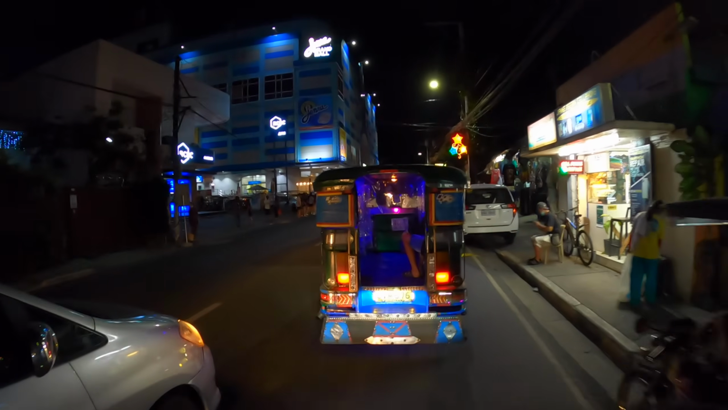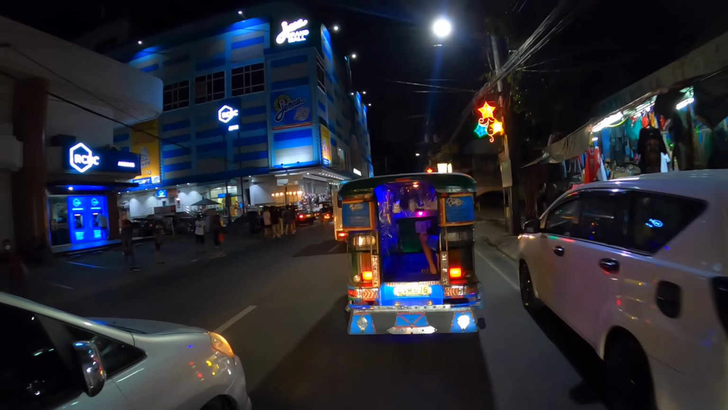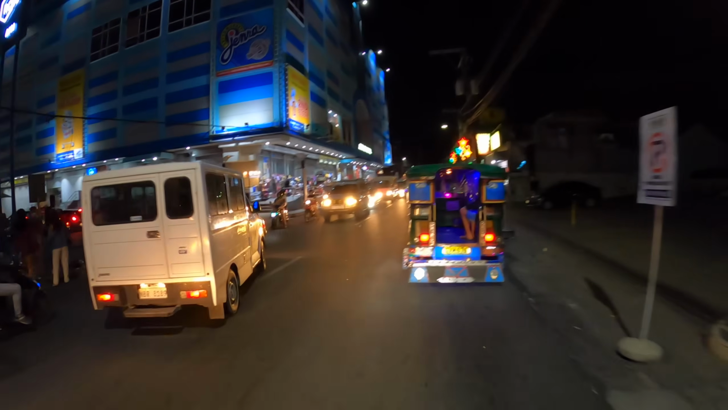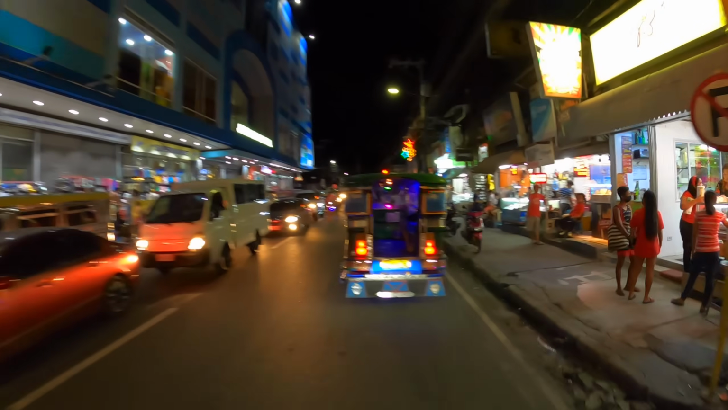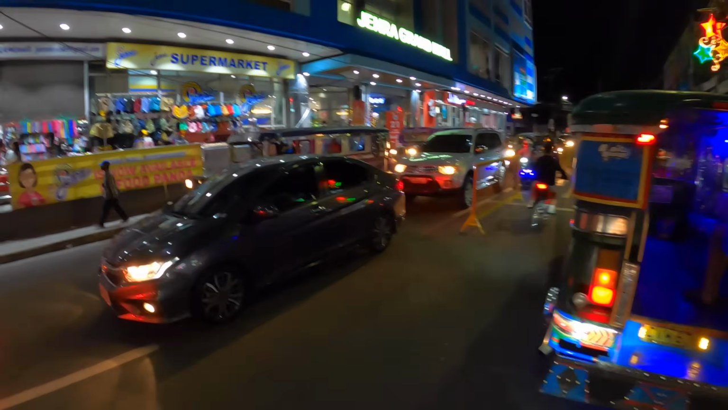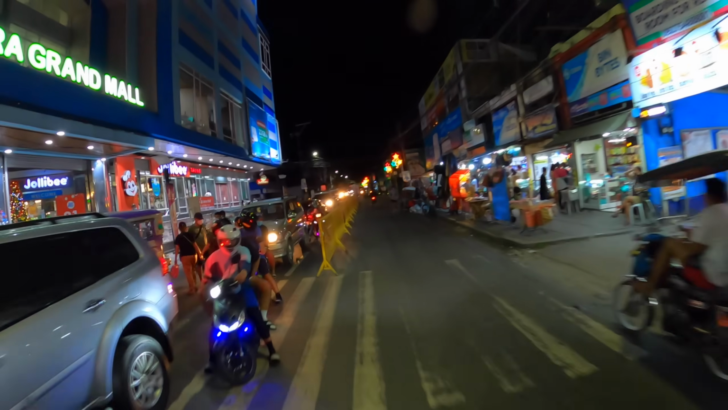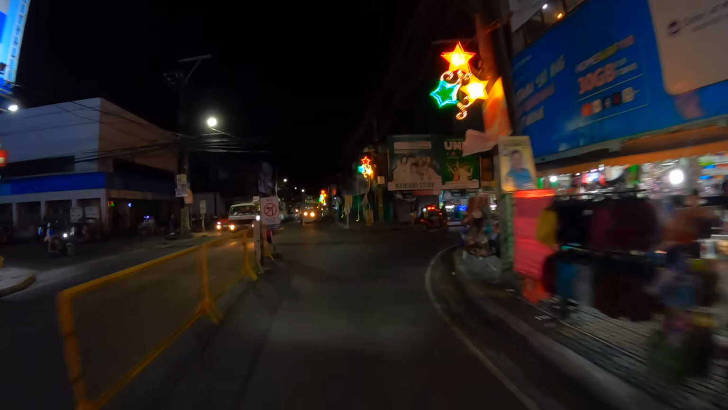I wouldn't be afraid to walk around in this area at night. Nobody's going to bother you. Now, would I shoot off on some of the crazy side streets here? Nah. But this whole area through here, I would not be afraid at all to walk. This jeepney, I've had enough of you. Make a right here, kind of shoot back up into the circle.